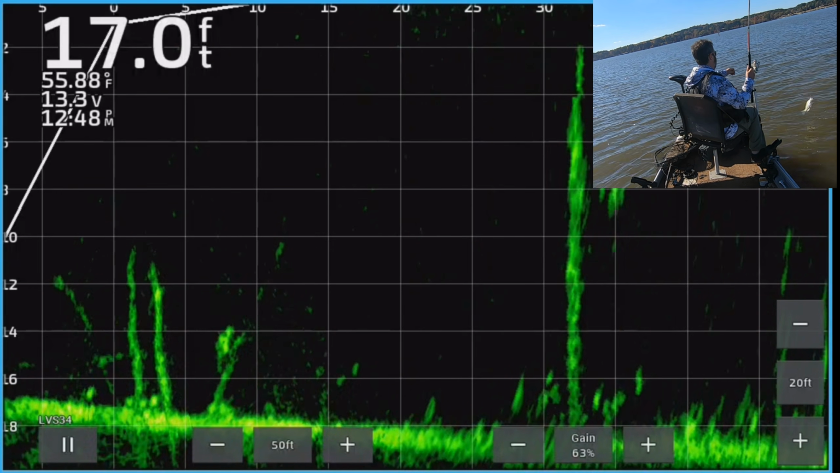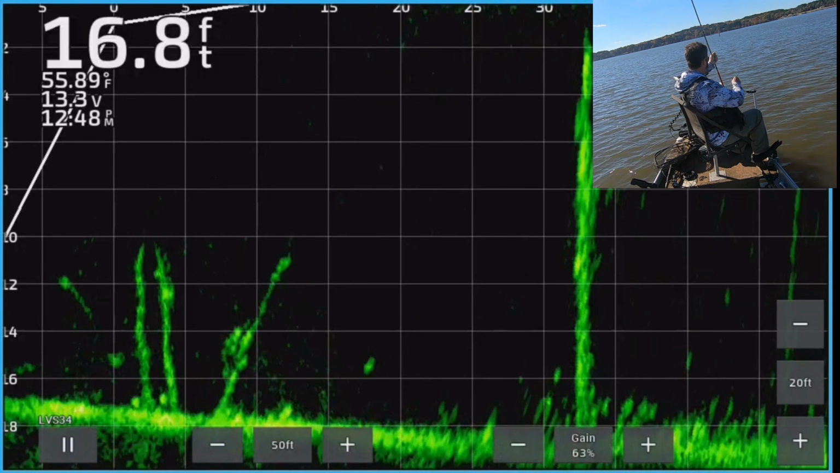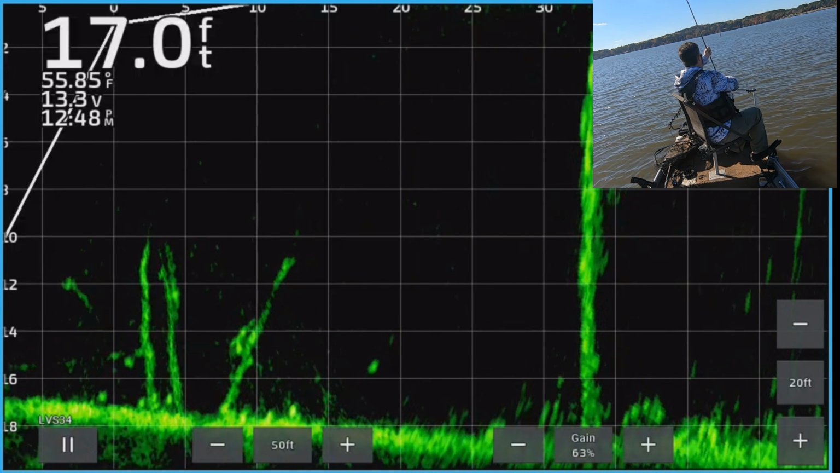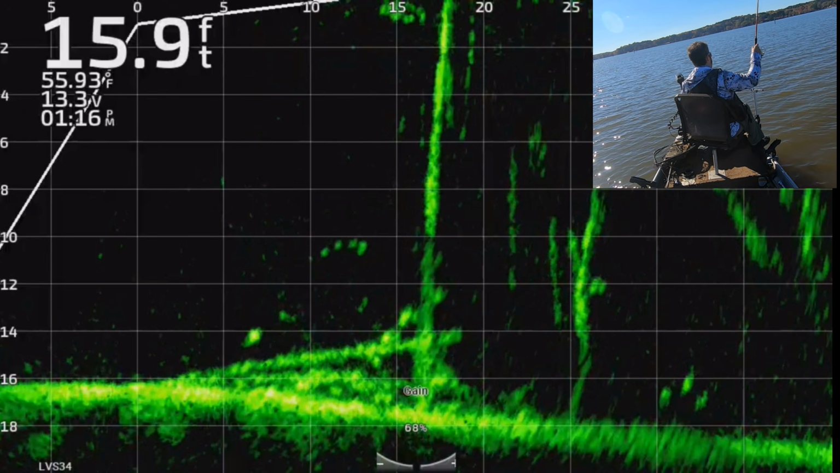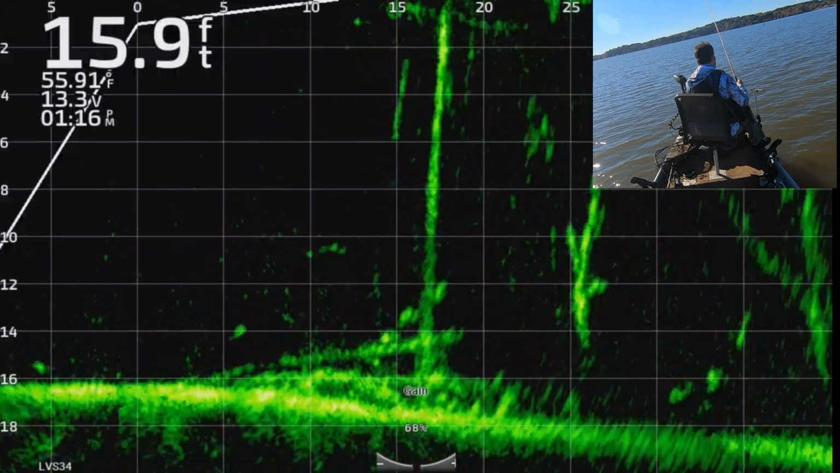In my head, I always call that a reverse cast, right? Because you're picking it straight up, and then you're casting, letting the line float out in front of you. So when I'm doing those, I always just think of it as a reverse cast.